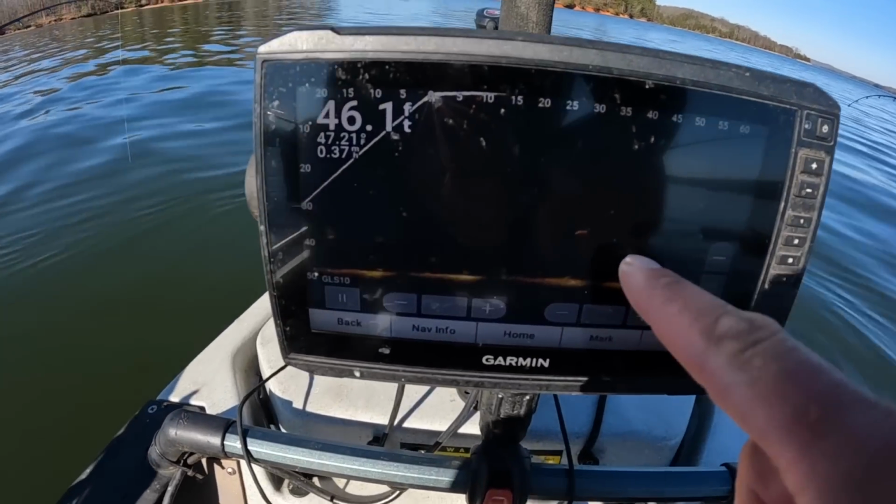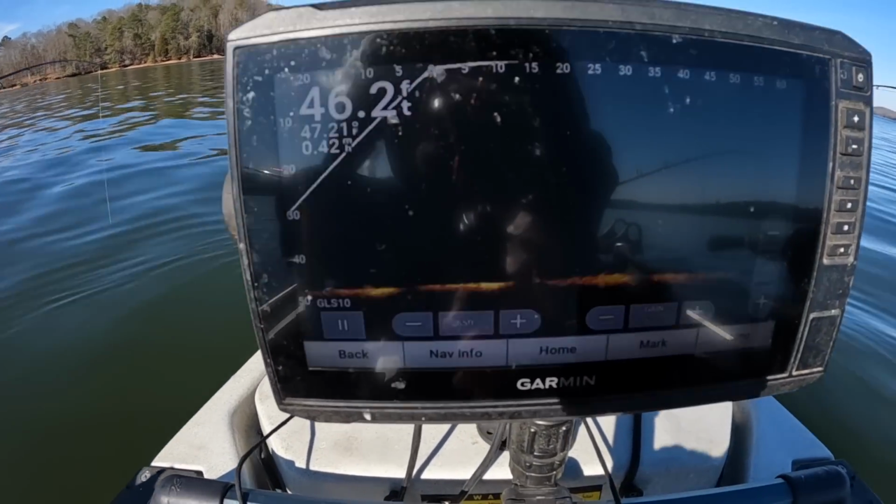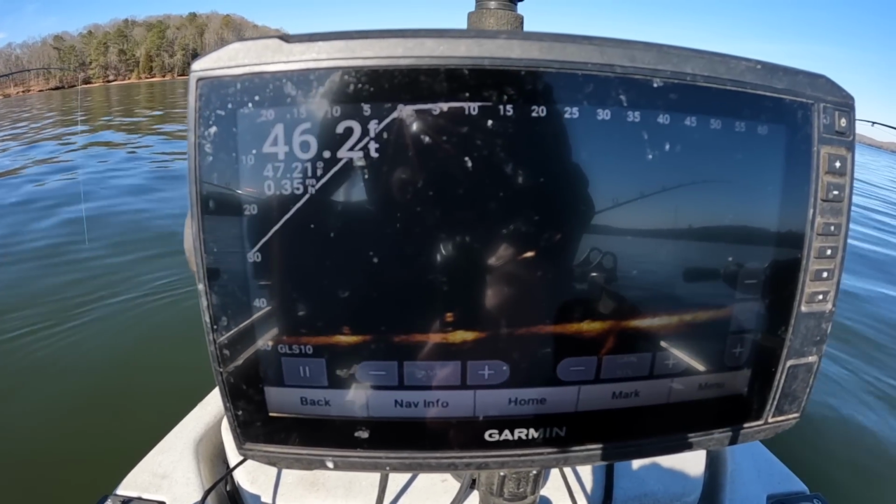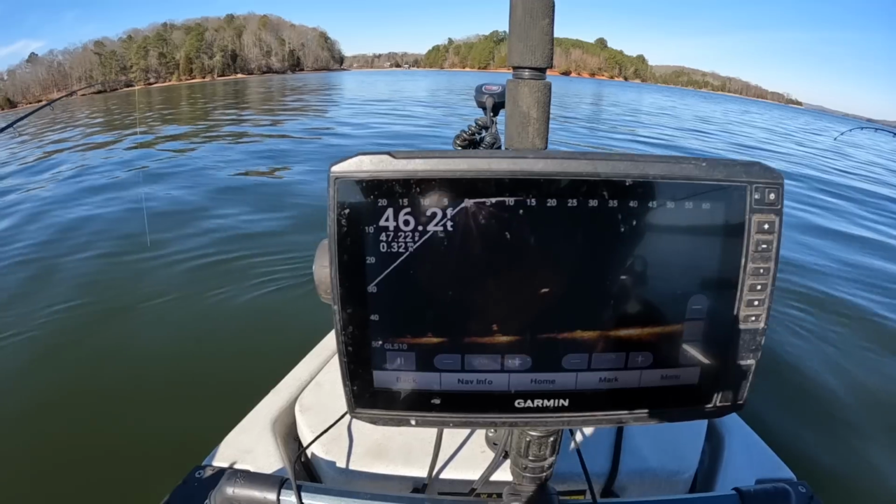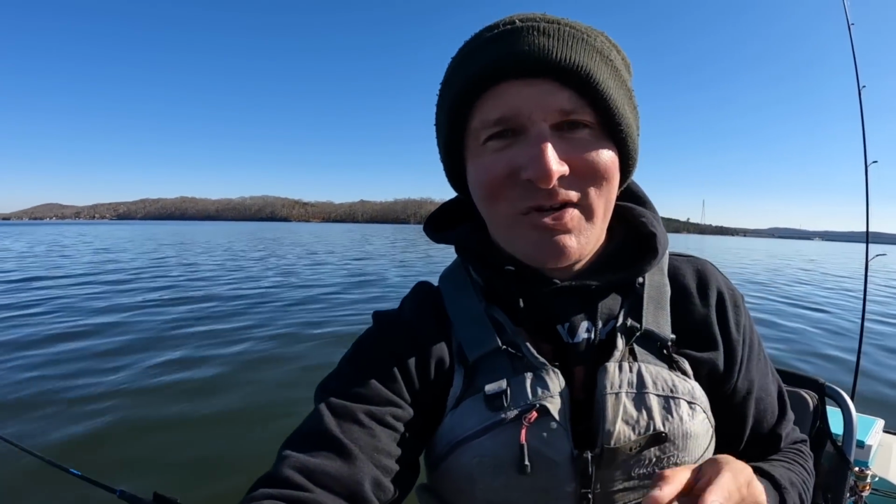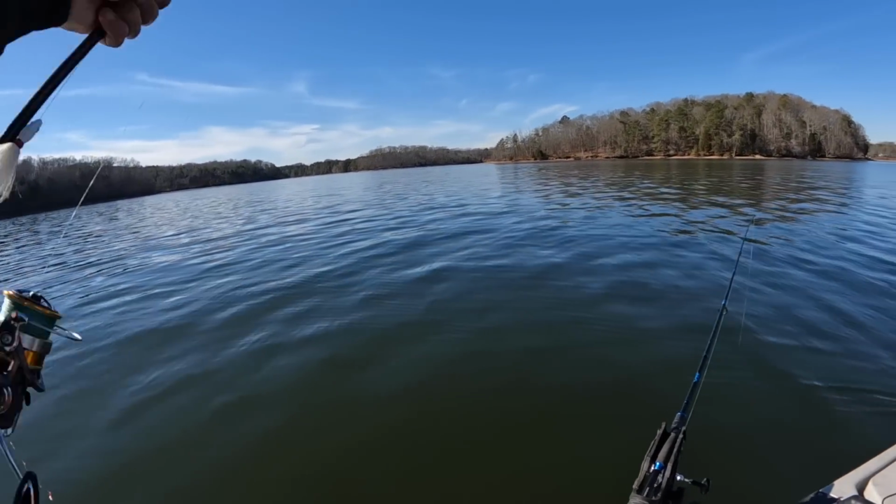Look right here, first thing. There's one that's higher up in the water column. Let me see if I can adjust the, I can't find him. Oh, there he is. Yeah, man, he's just sitting right there. We see some fish like that today, we're gonna try to bust them with a jig. I'm just gonna get it ready here.